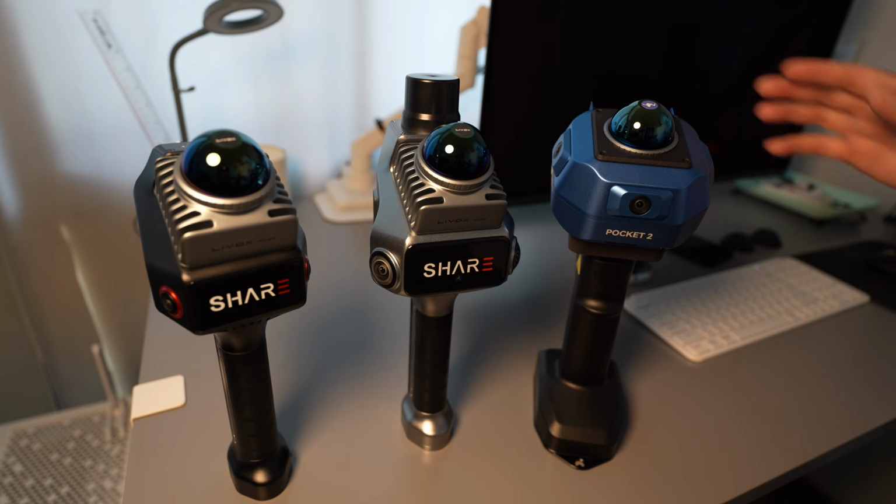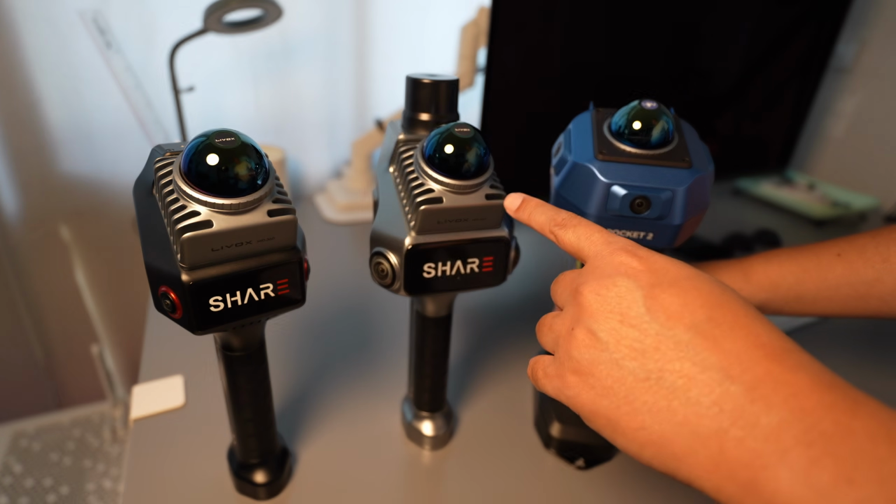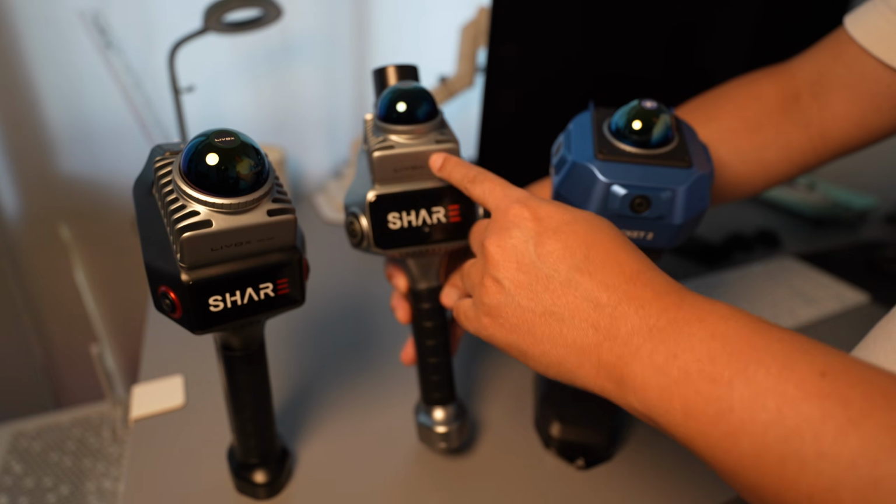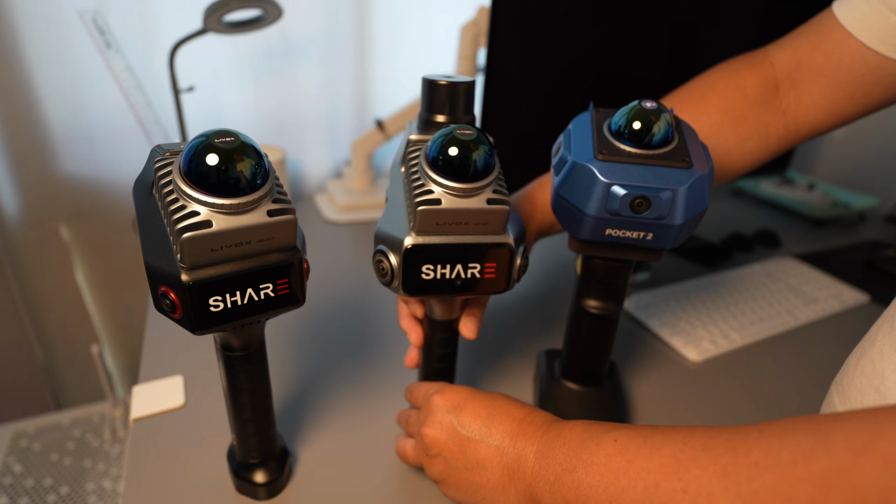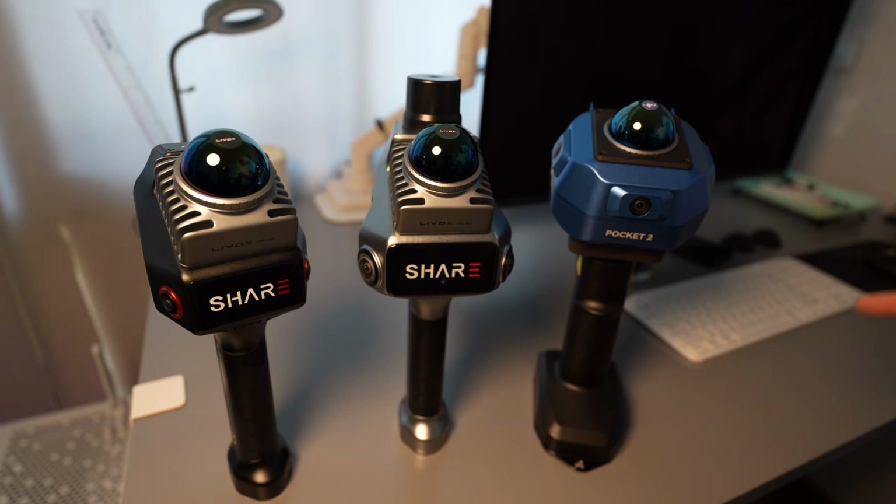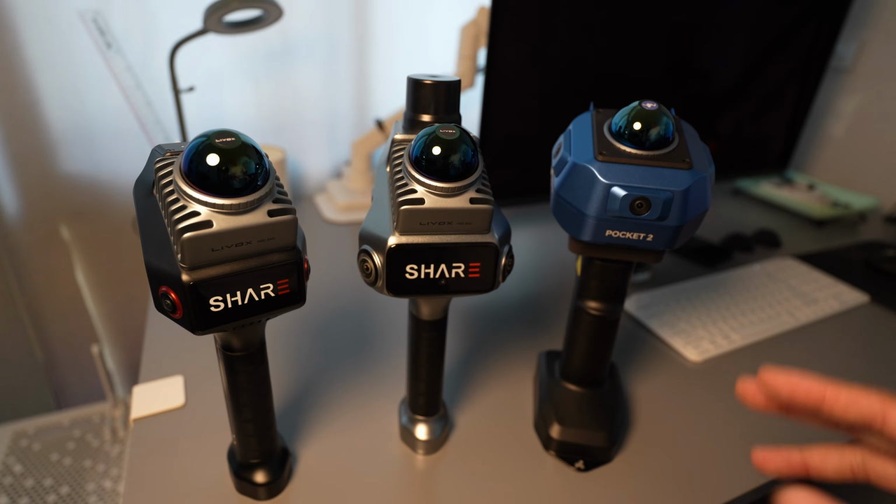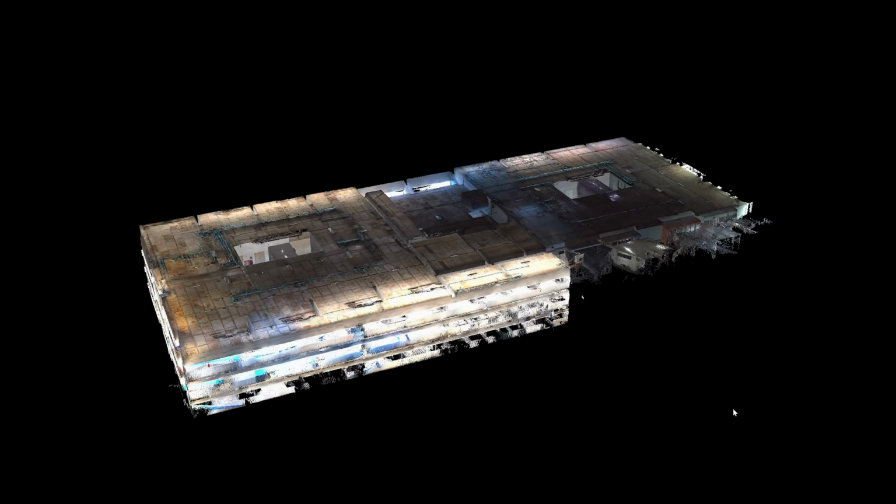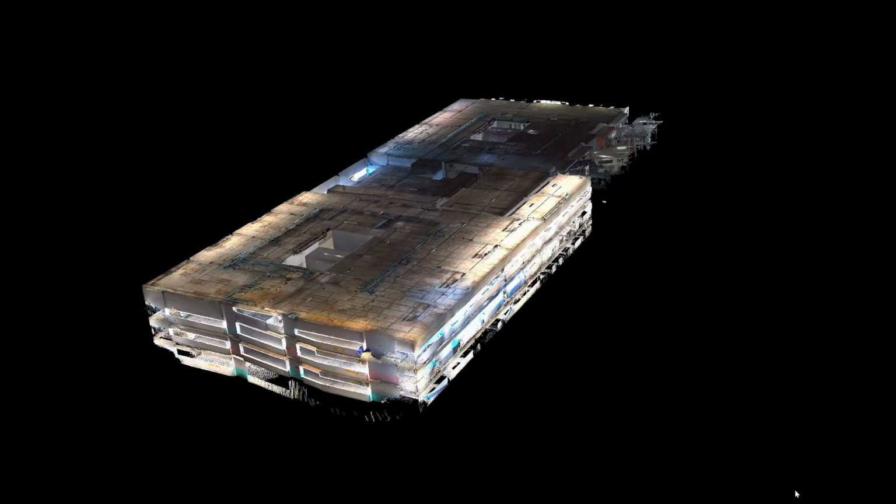Hey everyone, over the past year, I have tested more than 6 compact SLAM LiDAR scanners built on the Livox 360 sensor. One issue they all share is drifting error during large scans, especially when covering an area over 3,000 square meters in a single session. At that scale, the data becomes unreliable and can't really be used for building modeling.